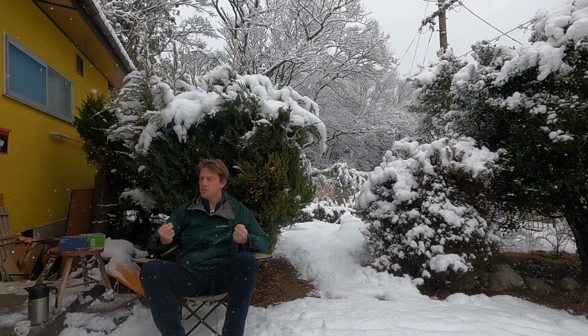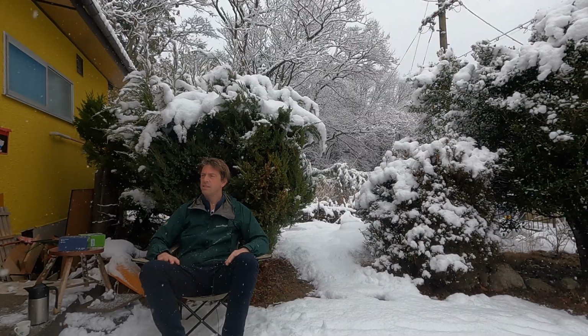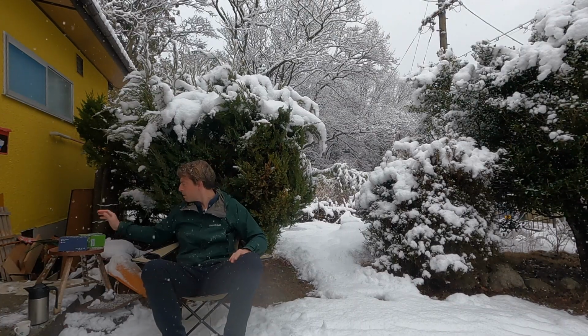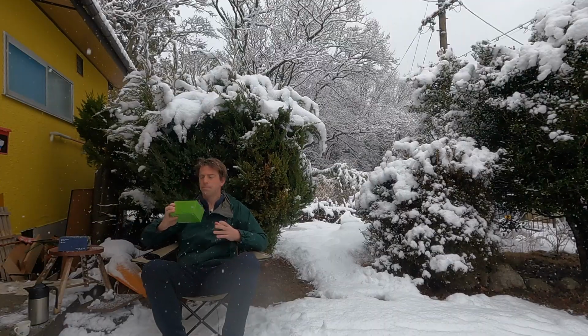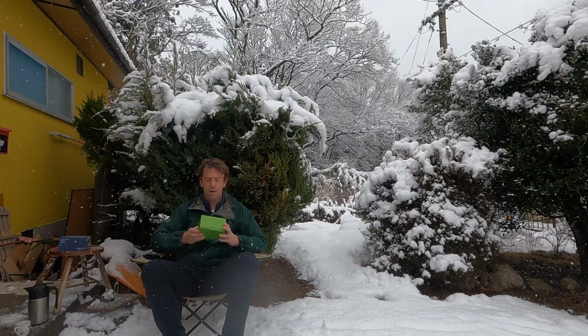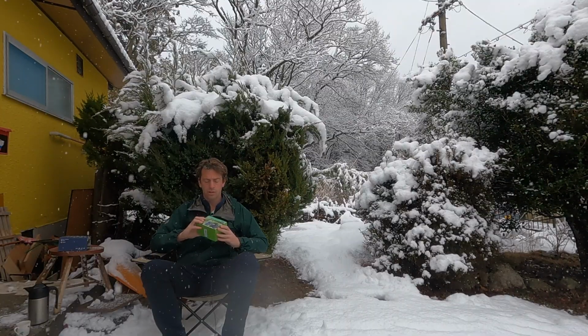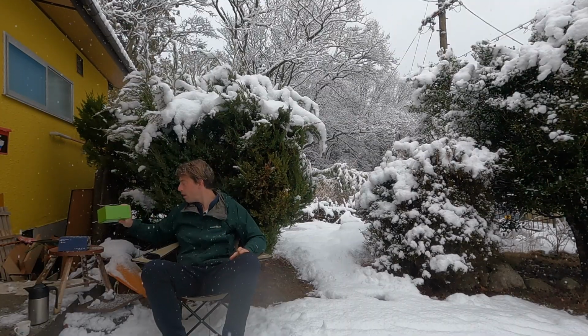So that instant gratification itch wasn't scratched. But today I'm going to set up this trail camera, and hopefully it will provide some cool footage of the nightlife here.